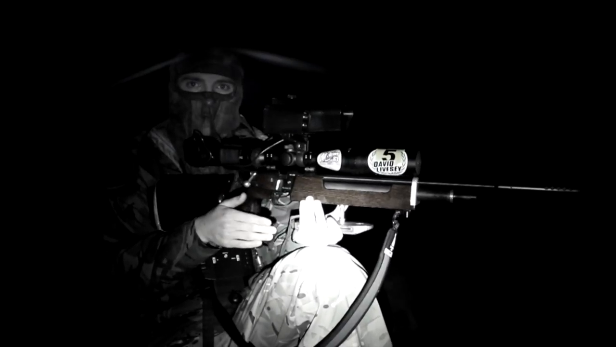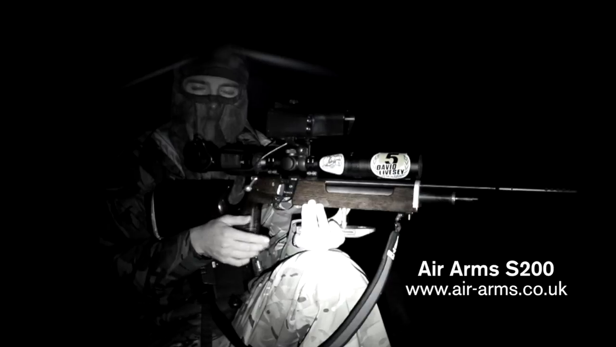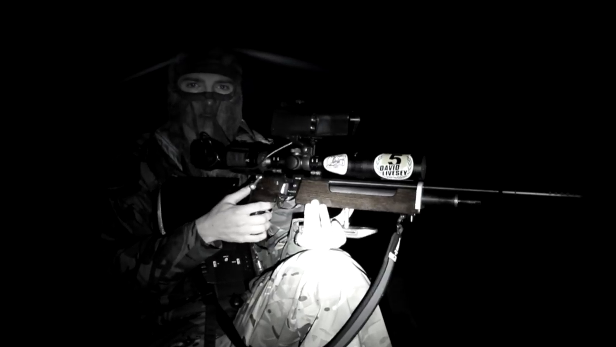Okay, so there's a rabbit just ahead of us now. The laser's picked it up at 65 yards, so I'm going to give it 4.5mm dots holdover. I'm going to go for the headshot, of course, because that's the way to do it.